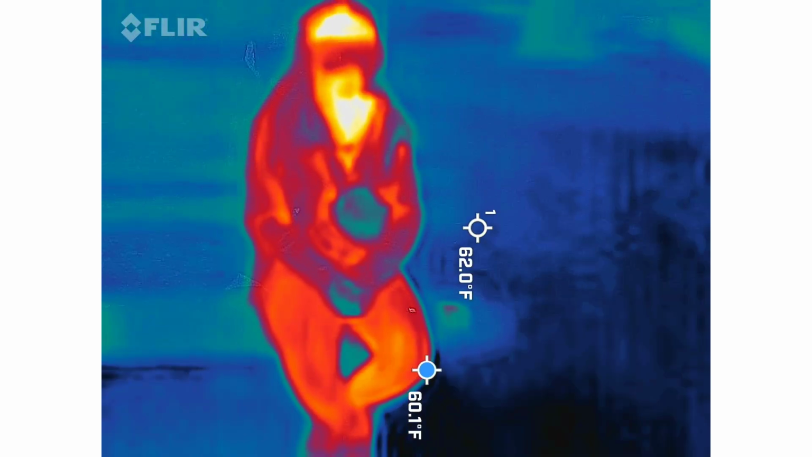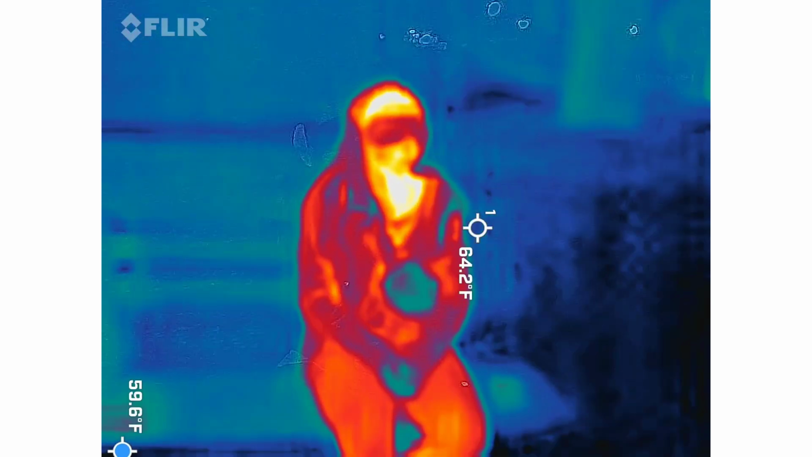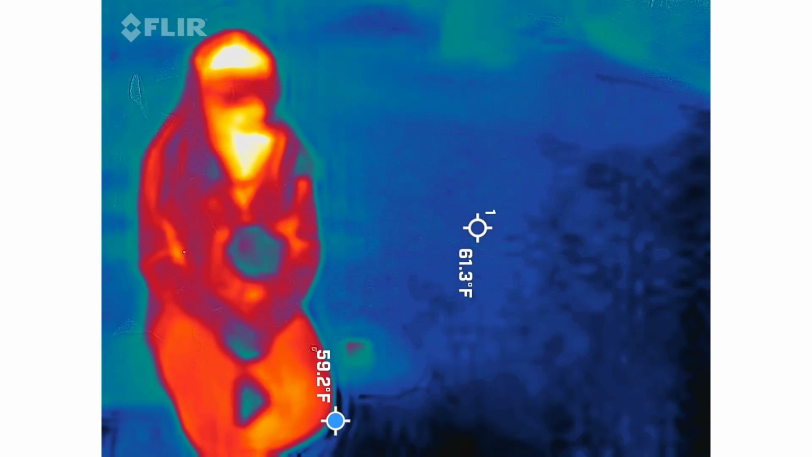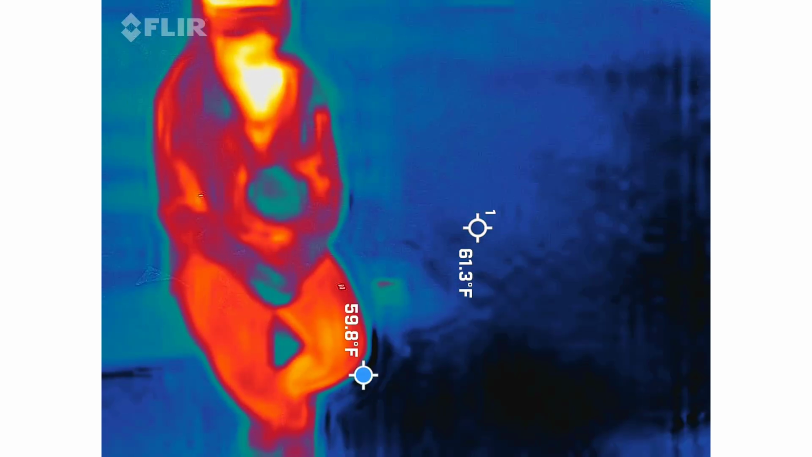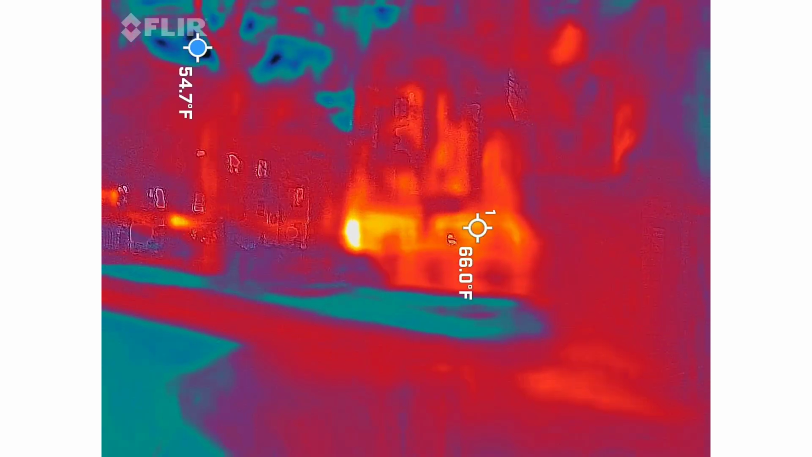What's the name of the church that we're near? We're looking for the name of the church that we're standing next to. Right across the street. 17. Does that mean anything? Probably a lot of pollen in here. What church are we next to? And I don't know what the number 17 refers to.